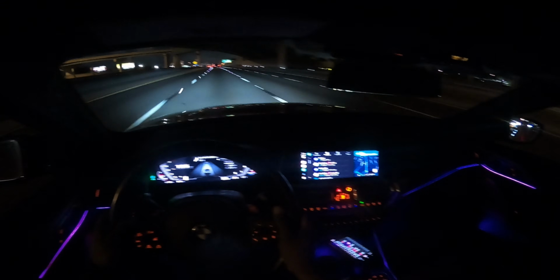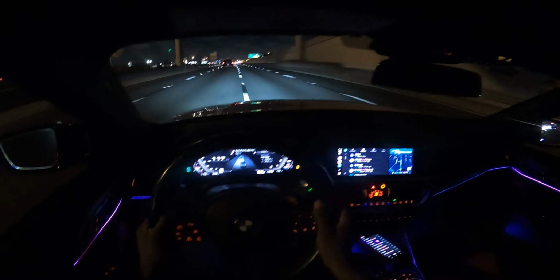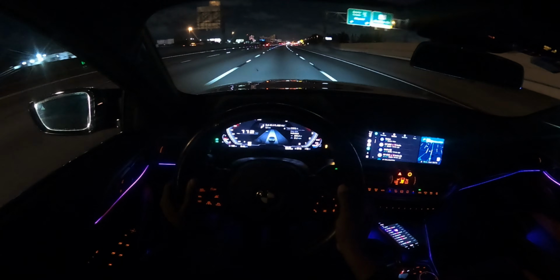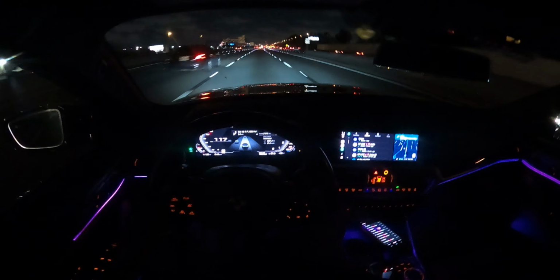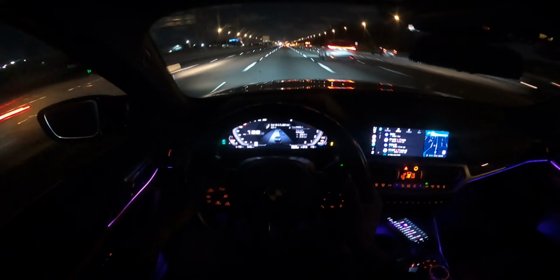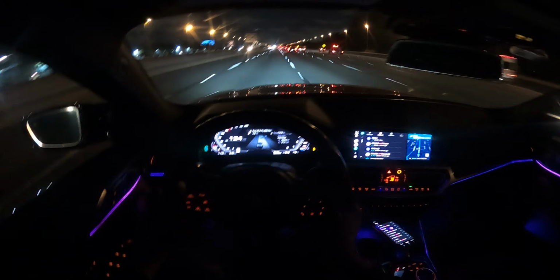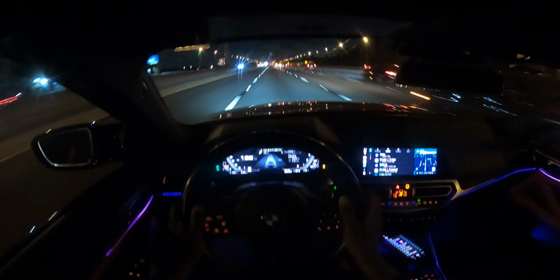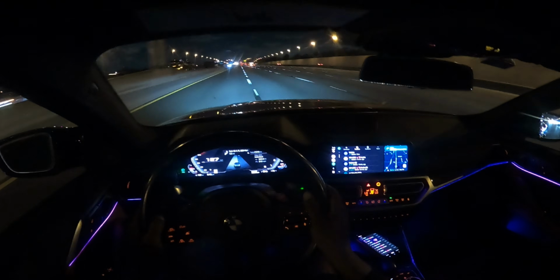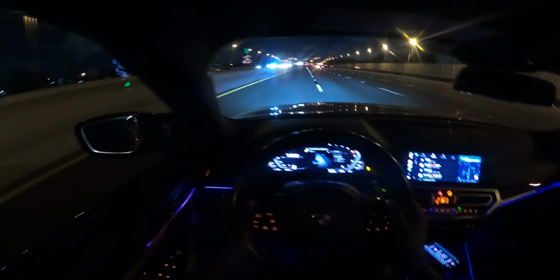Okay then. Little 130, something slight. You hear a lot of wind noise though at this speed. You coming over? Let's stay over then.